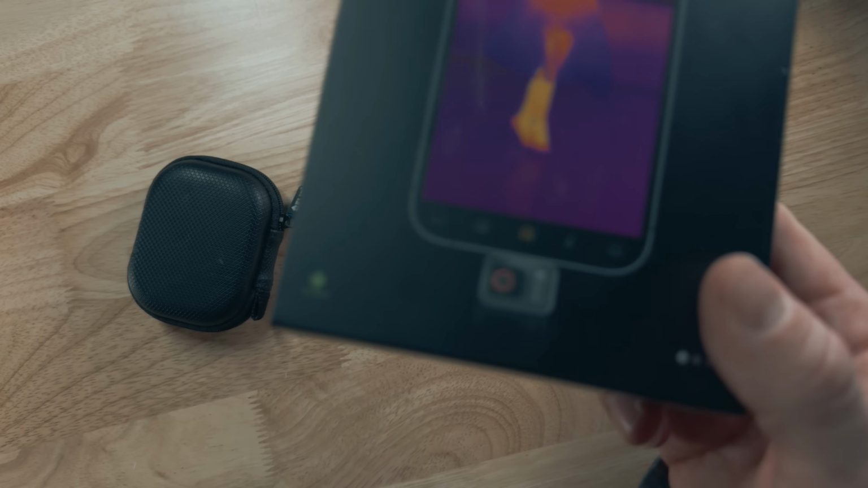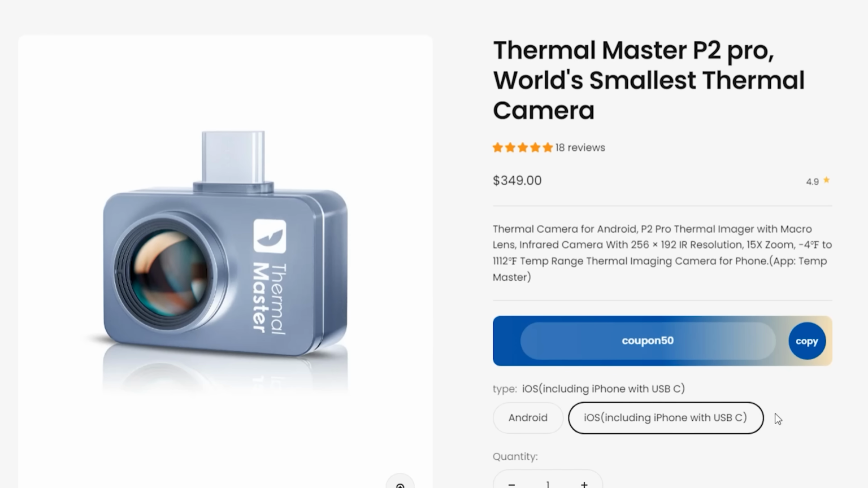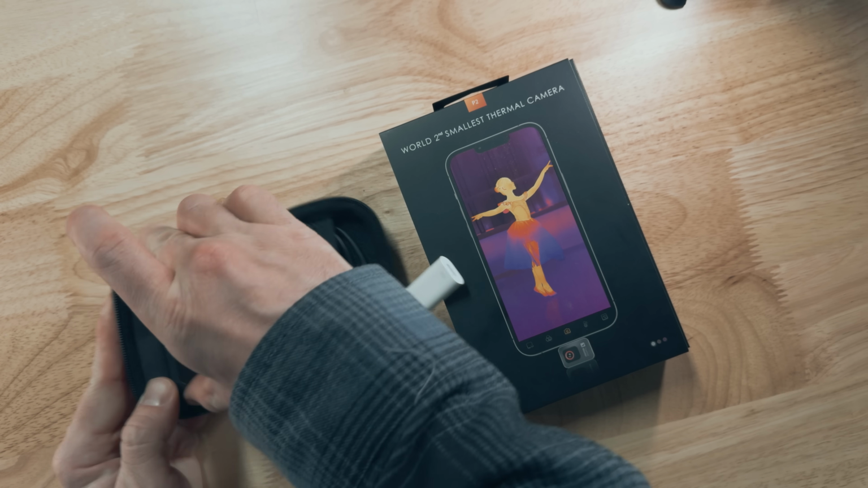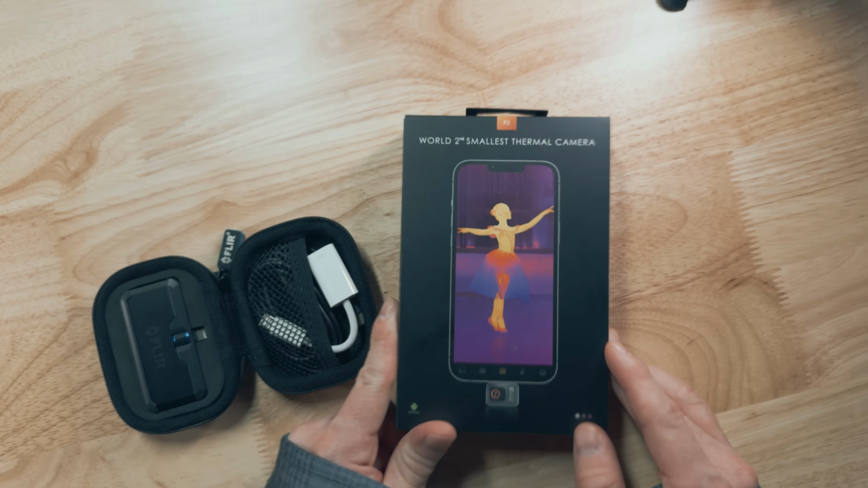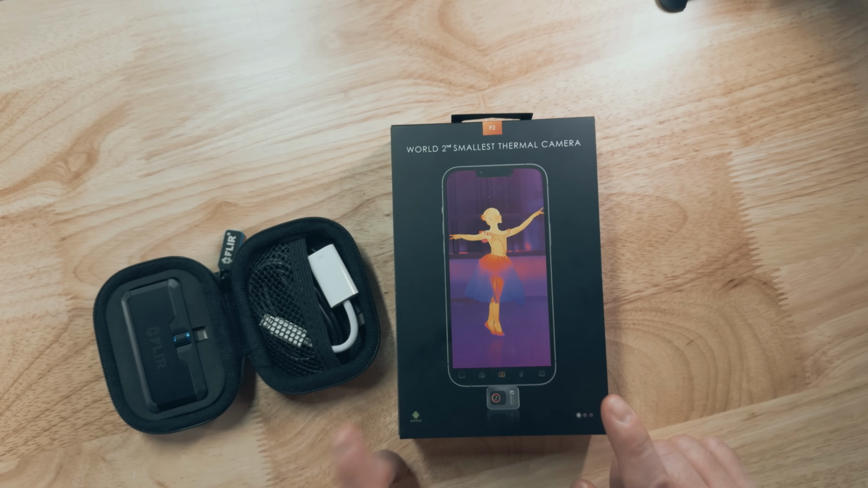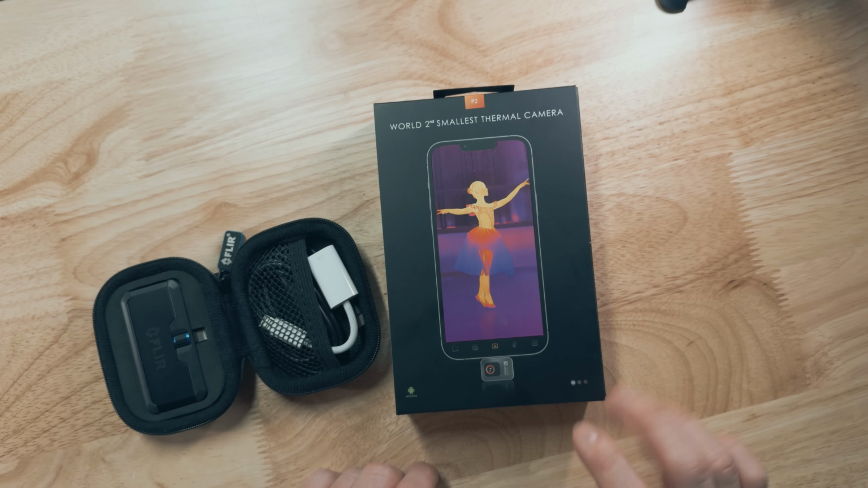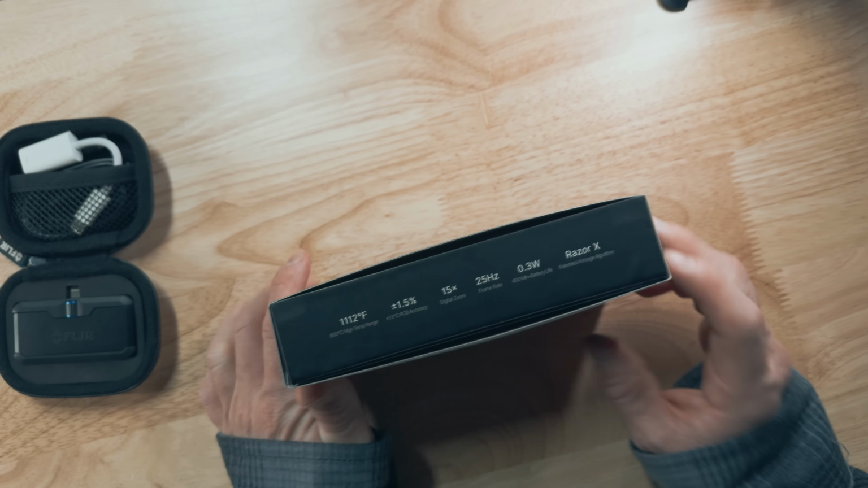But one thing I will point out, the P2 is for Android only. However, the P2 Pro can come in either iOS or Android for USB-C, and this Flir One Pro is for iOS only and actually came with the Lightning connector. However, you could get it for Android as well. Thermal Master has told me that the P3 that they're working on will be available in both Android and iOS. And I'm not fully sure if it's going to be two separate devices or one device that works with both, because the new iPhones 15 and 16 use USB-C, so it'd be cool if they had one product that worked for both. But anyways, let's go ahead and get this thing unboxed.